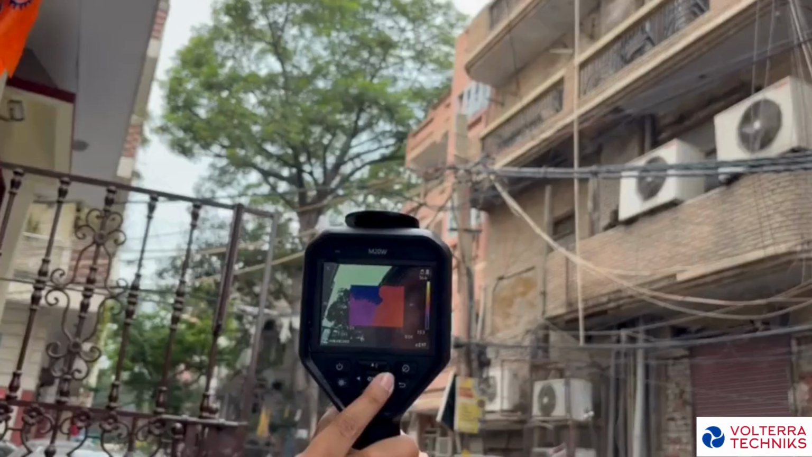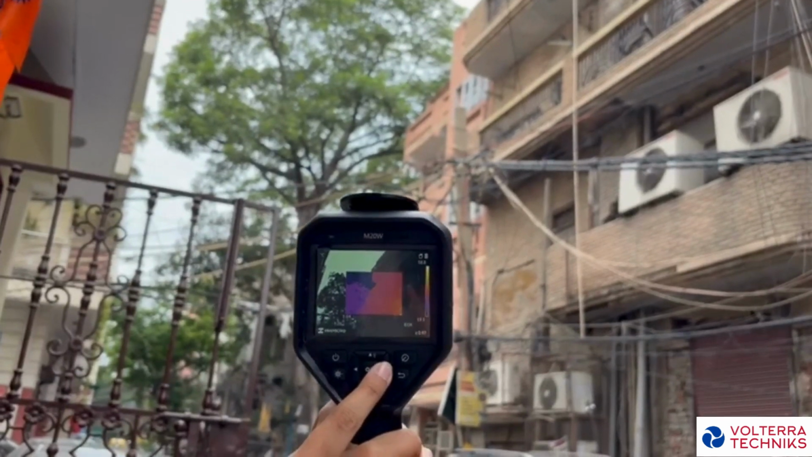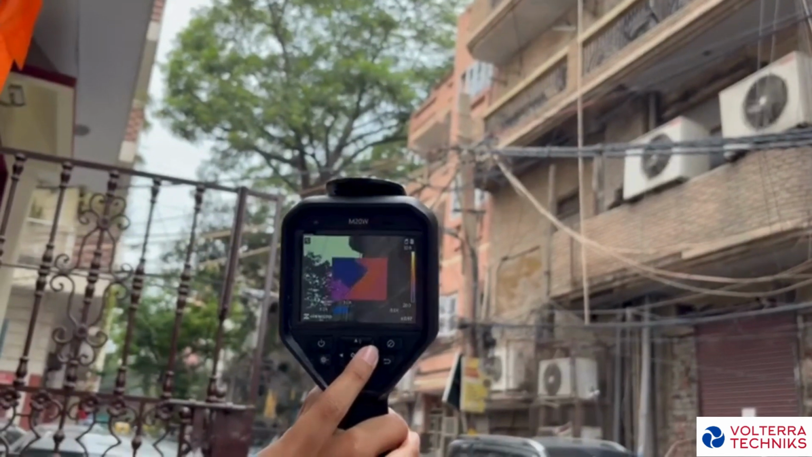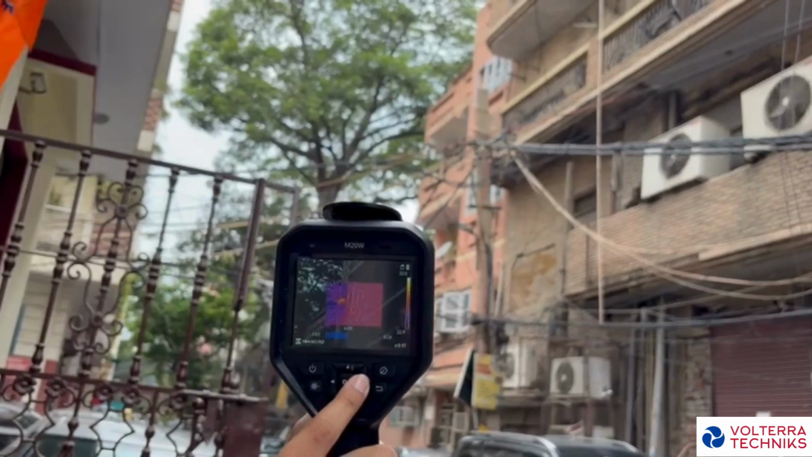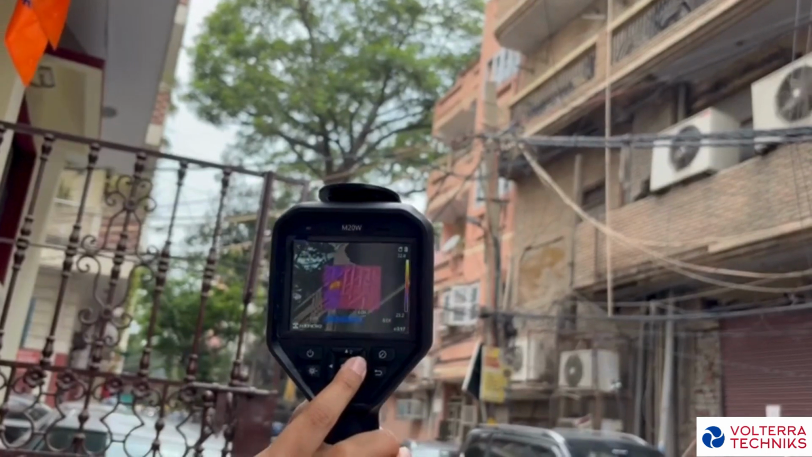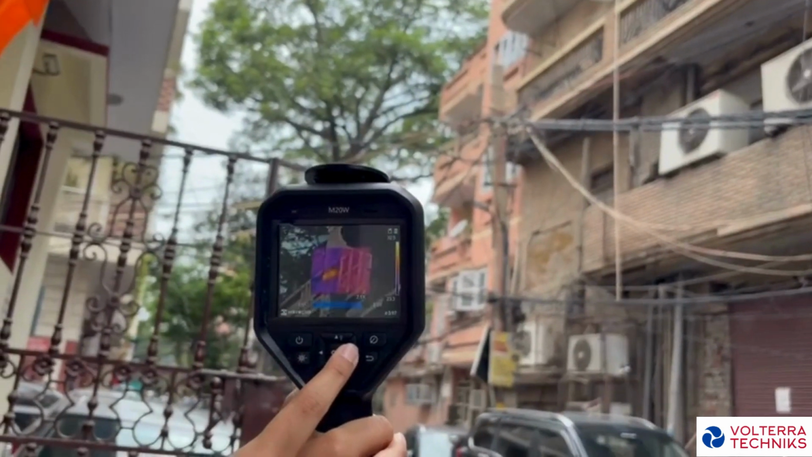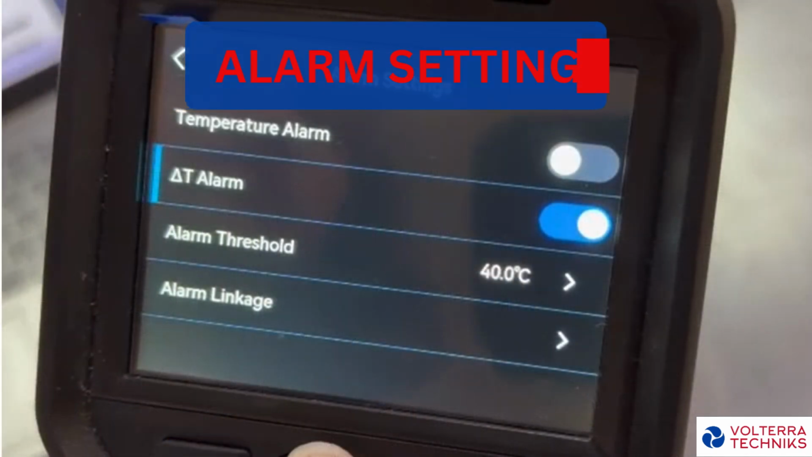Some inspections are too far away or too risky to approach. That's where digital zoom makes the difference. The M20W has up to 8 times continuous digital zoom that allows you to magnify distant thermal targets without changing your position. Whether it's a building facade, rooftop equipment, or a high-voltage setup, you can quickly inspect hard-to-reach or restricted areas with greater detail.